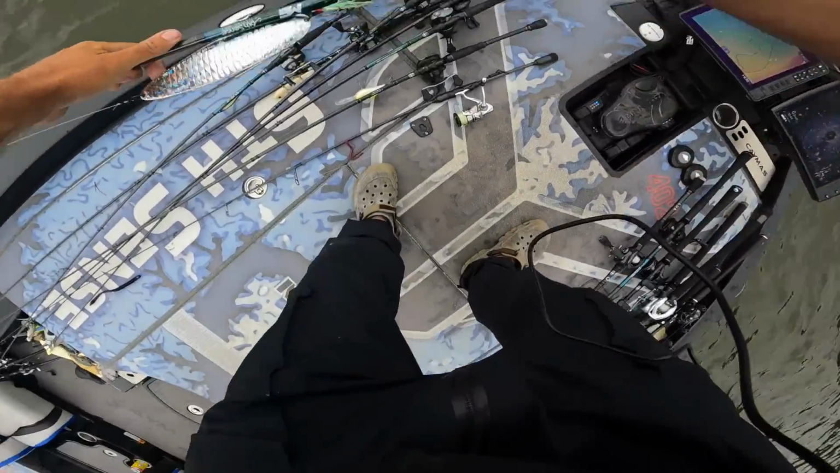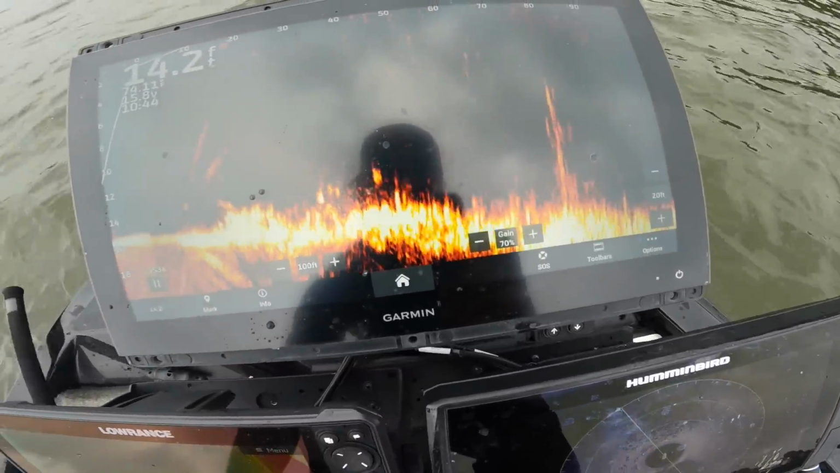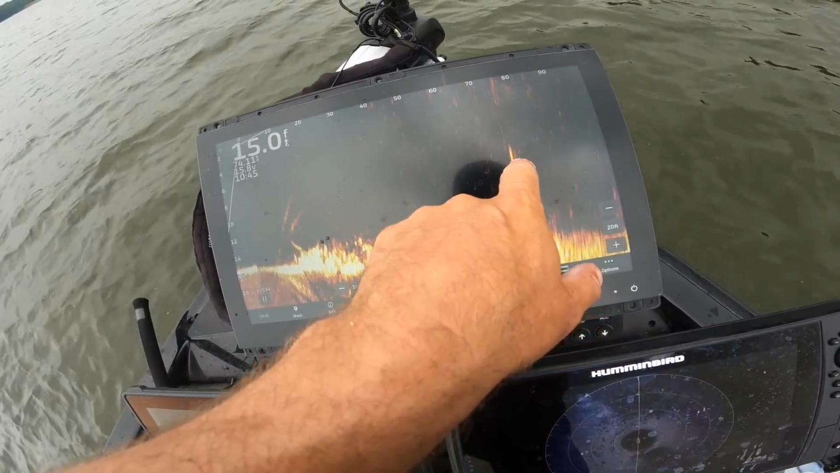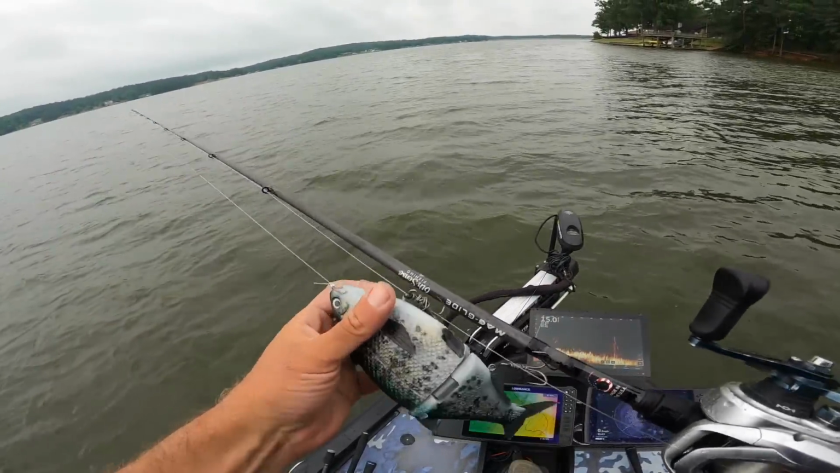Check out this brush pile we got up here. I'm about to throw this glide in there and we'll see if she comes out of it, but it's just a little stick-up brush pile. We got all this crap down here on the bottom, but look at that. We got this brush pile that comes up. There's a big one in there and there. Two big ones, three maybe, which means they're probably not as big as if it was just one sitting there.